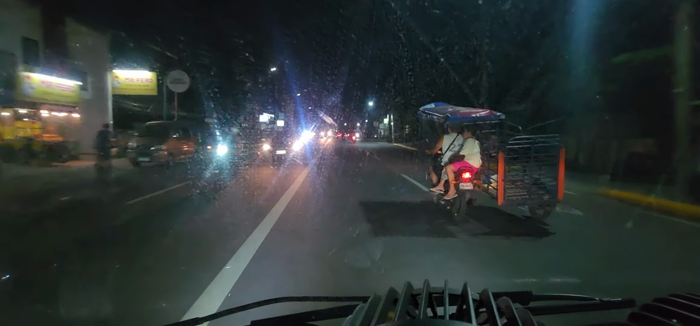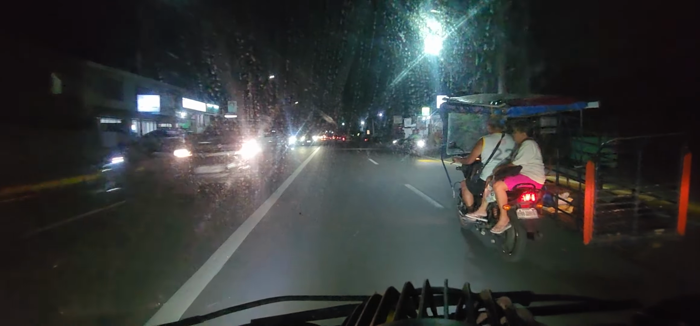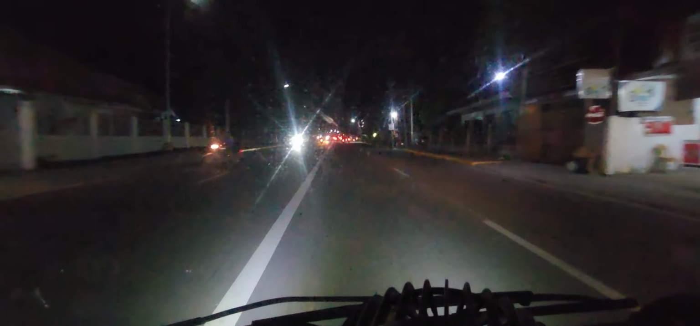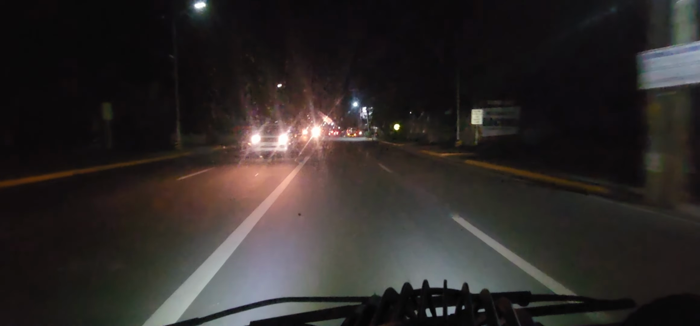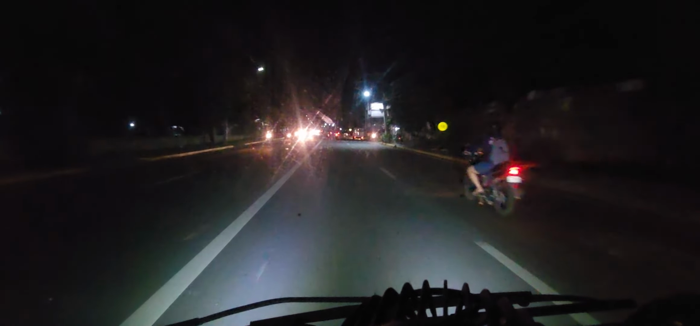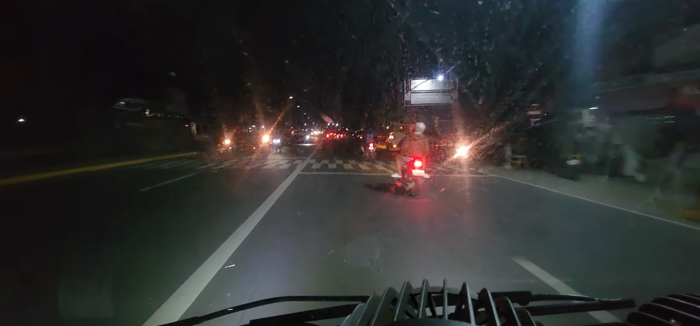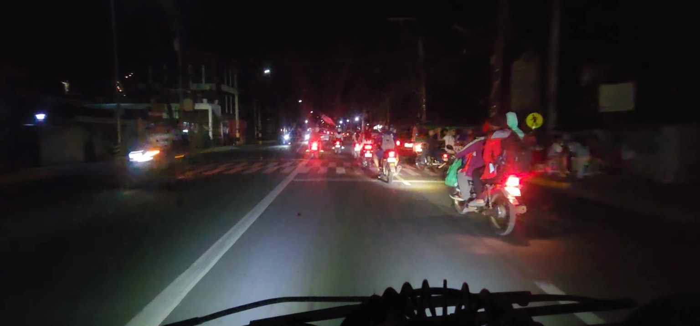And people split the lane like this guy, mostly here because there's telephone poles in that lane. And they don't even label them well. Sometimes you can't see them. I believe there's still a few more ahead of us here. There's another intersection causing some backups.